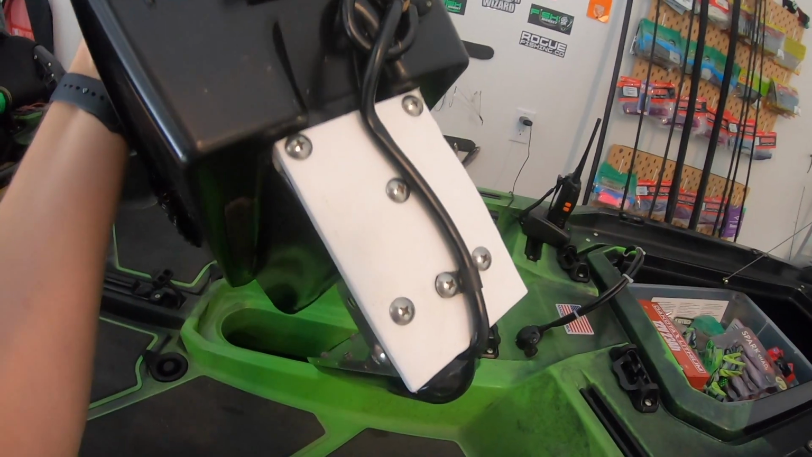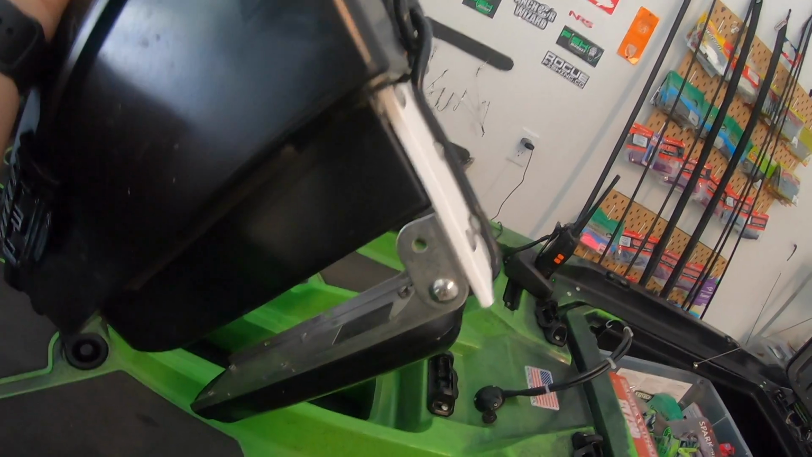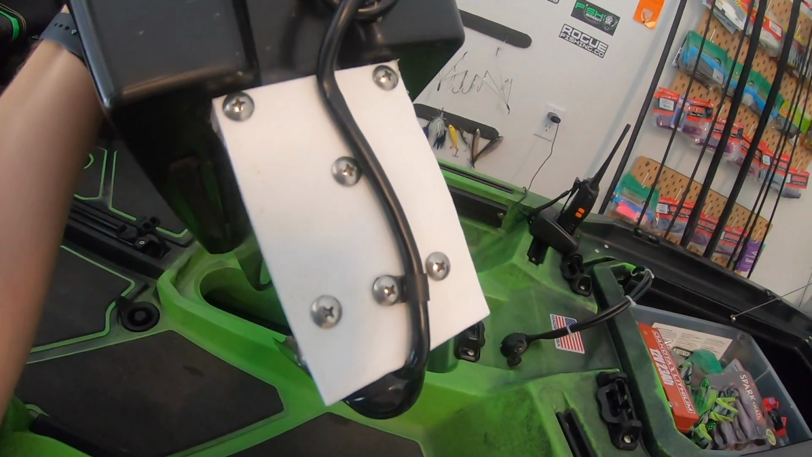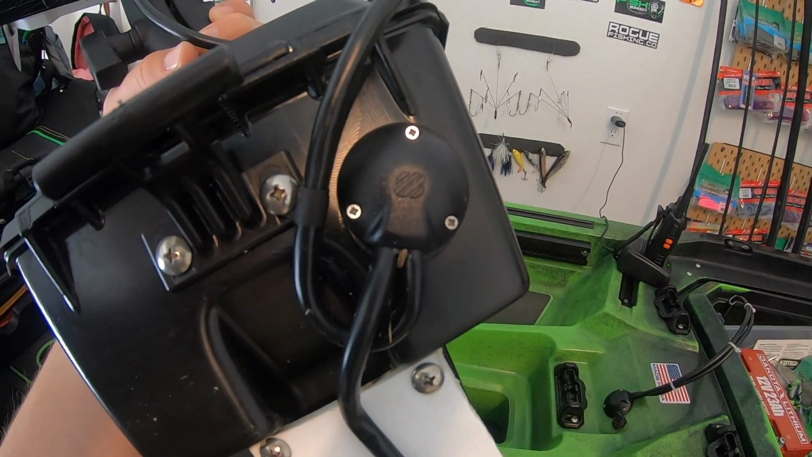I want to go ahead and show you guys how OEX installed this. So they basically took a piece of starboard and they measured down so that the transducer sits below the boat at the perfect angle. And they just installed it on the back of a piece of starboard. And then they had a through wire kit. I can't remember exactly which through wire kit that is, but there are so many of them out there on the market.